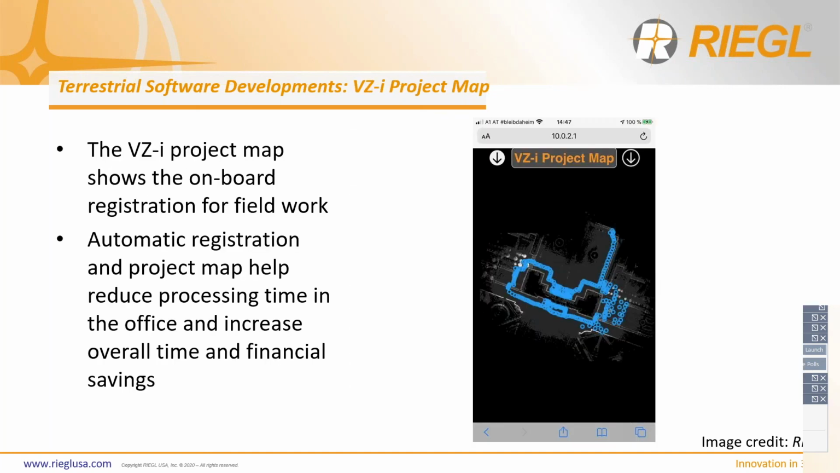This screenshot here shows the Vzi Project Map. This is an app that can be used to show you the automatic onboard registration for field work. Being able to use this while you're out in the field helps to show you the coverage that you've already achieved from your scan positions, because you see where you have scanned and what other areas you still need to go and scan. So this way you know where you have been, where you need to go, and what you need to do to finish up your loop. This helps to really ensure that your project is truly and fully completed.